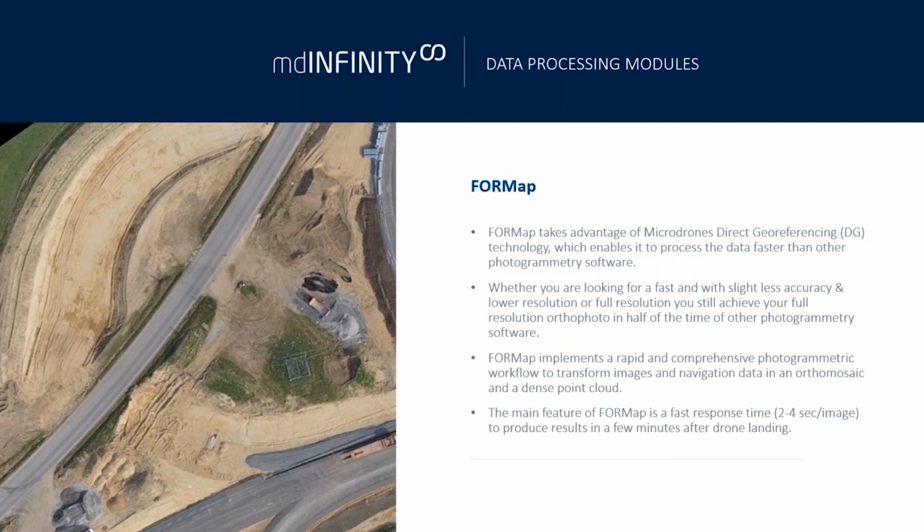You make an investment in Microdrones technology, and you're going to have access to all these different tools by utilizing the direct georeferencing payloads that we have from a photogrammetry standpoint, and make it comparable to the speed of processing LiDAR. With LiDAR, it's a much quicker workflow, and that's a big selling point against photogrammetry. But now when you have tools like Format, you're able to produce those same data sets in similar time spans that you could with LiDAR.